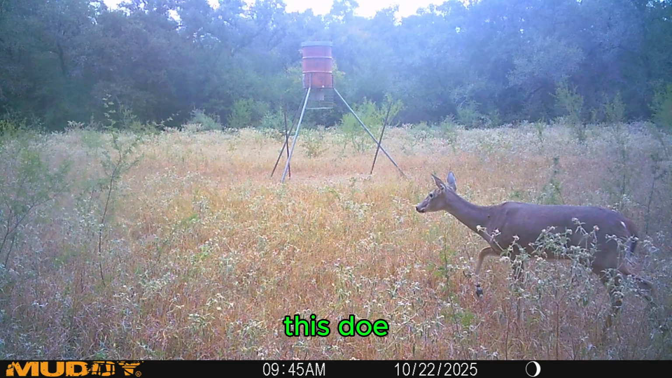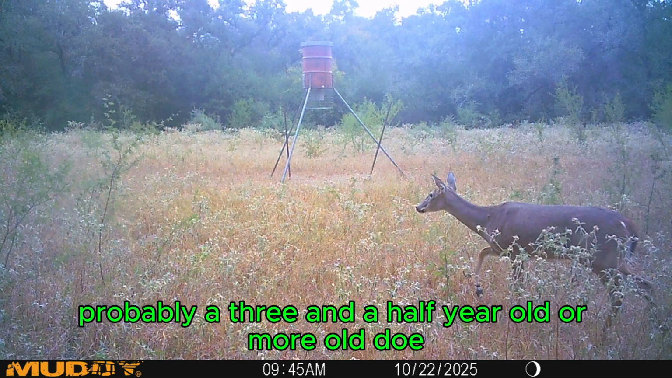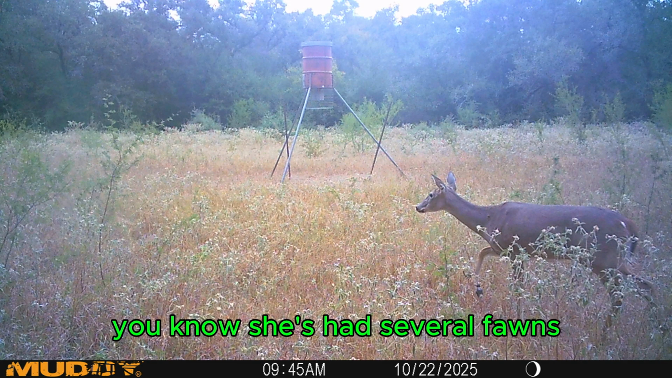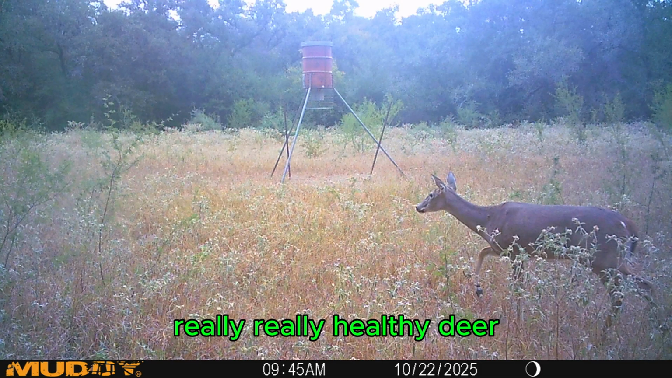This doe, I show y'all a picture of this doe simply because this is a classic example of probably a 3.5-year-old or older doe. She's very mature. She's very healthy. Not a yearling. She's had several fawns, probably 2 or 3 fawns for sure. Just a really, really healthy deer.